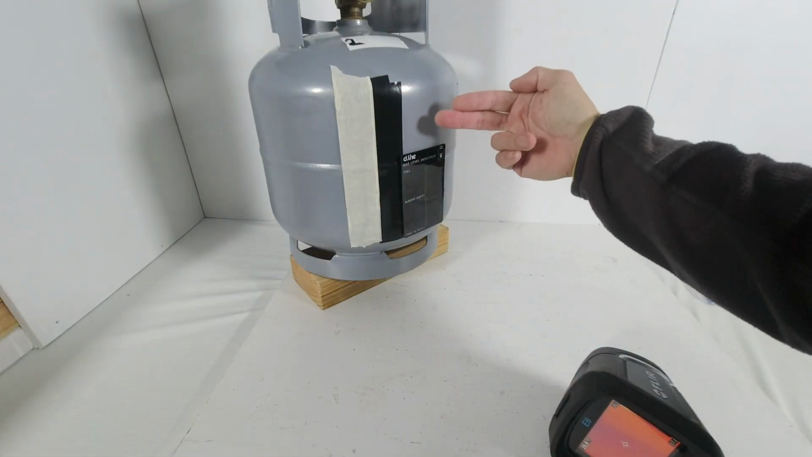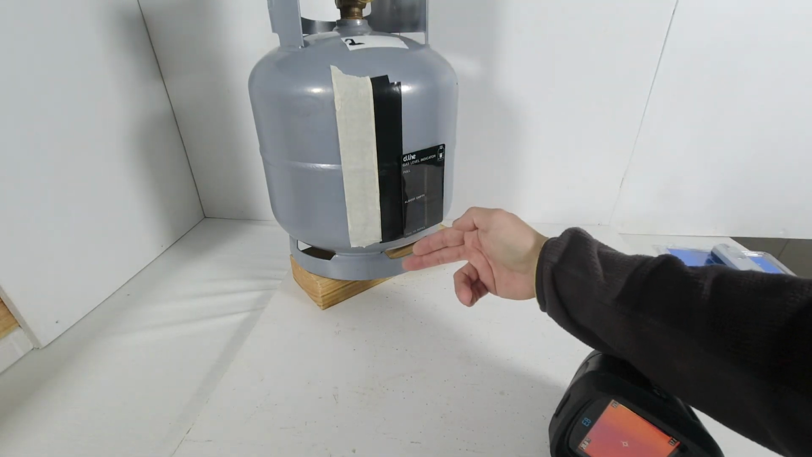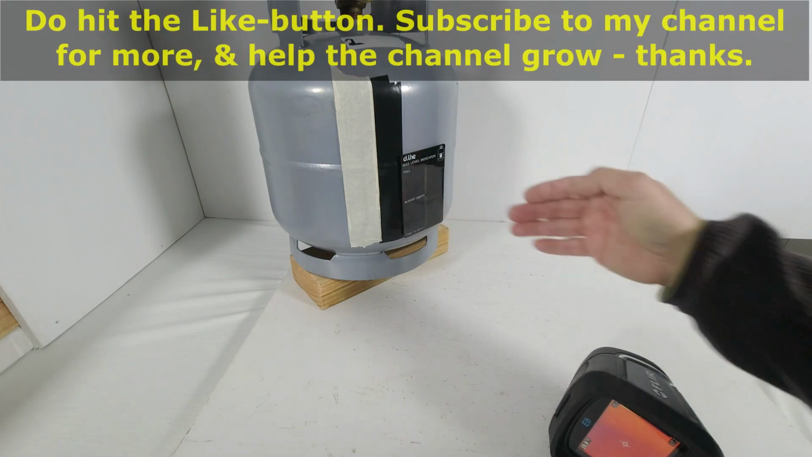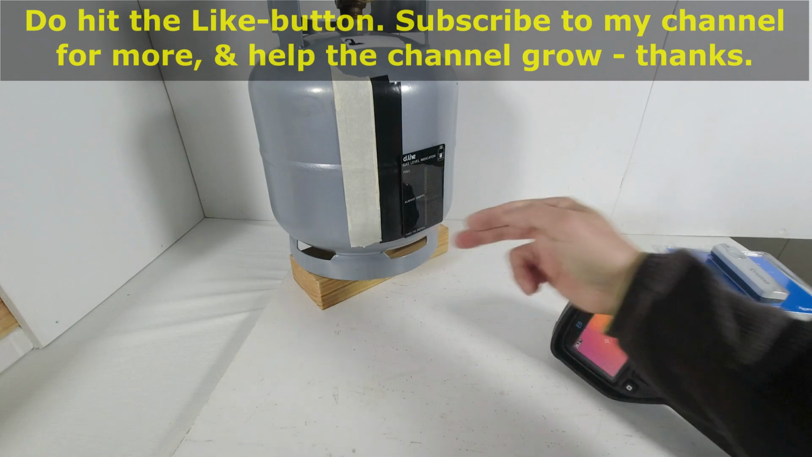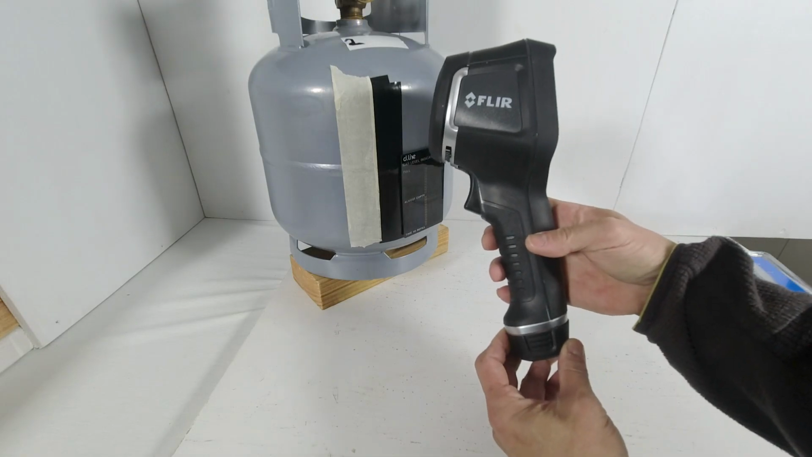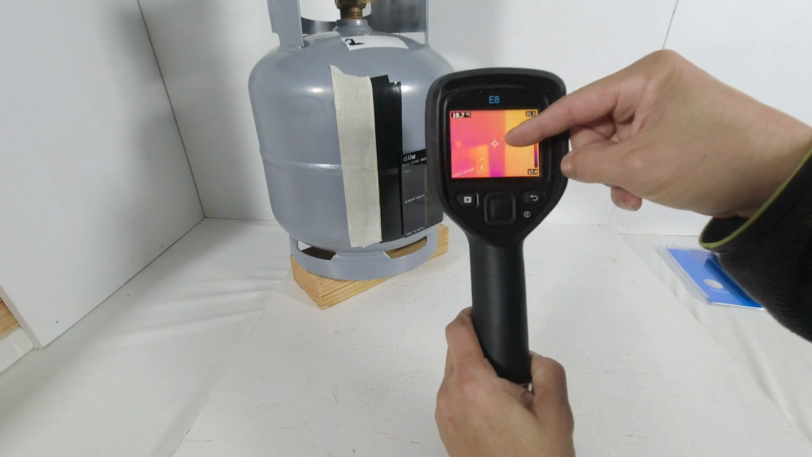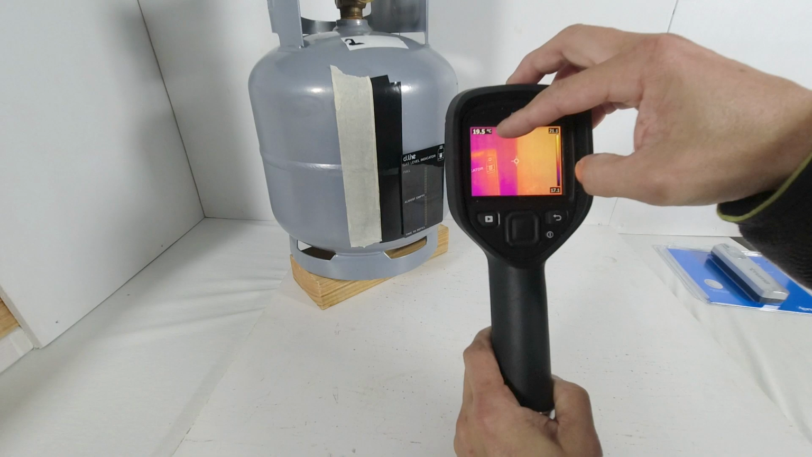To prove that there is no temperature differential in the cylinder wall across the length of the cylinder, and that's why this temperature sensing indicator will not work, I've stuck a black electrical tape along the length of the cylinder to enable accurate measurement of the temperature across the length. I have here an industrial grade FLIR E8 thermal camera. It has a measuring circle which measures the temperature to 0.1 degrees Celsius.